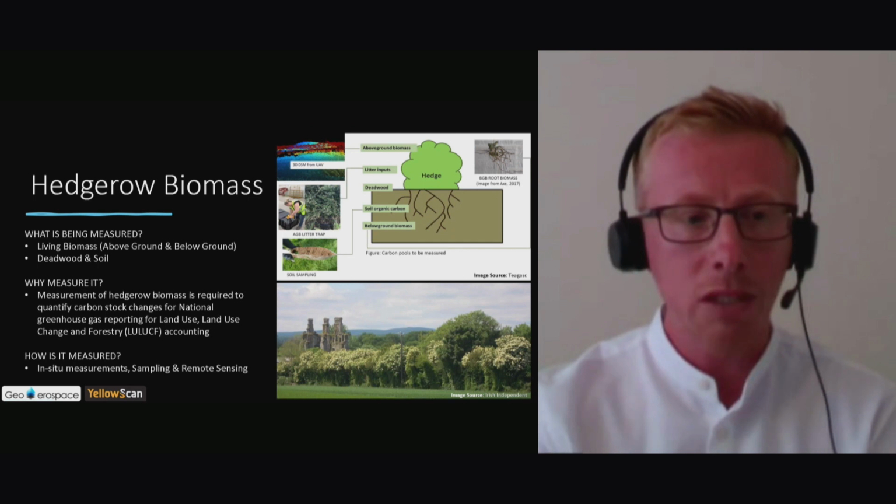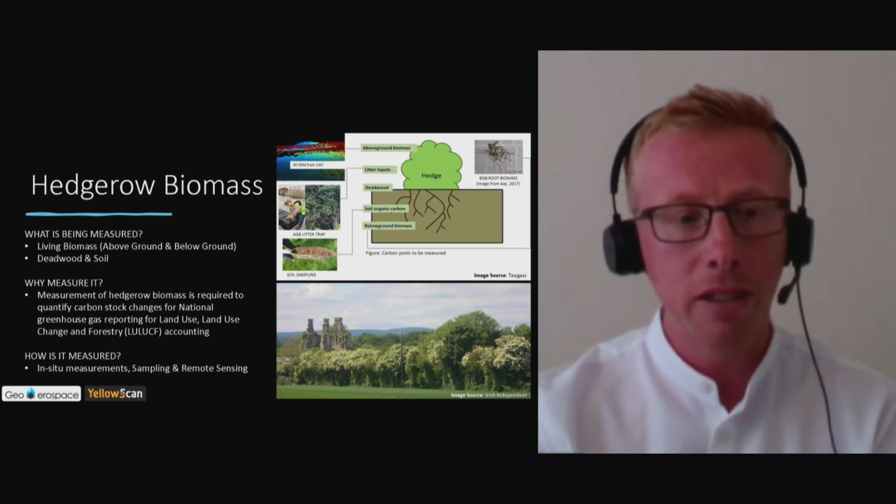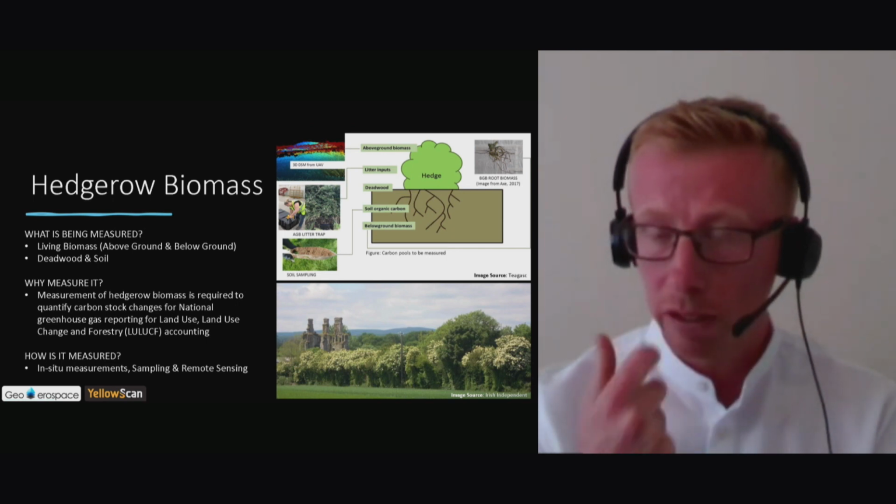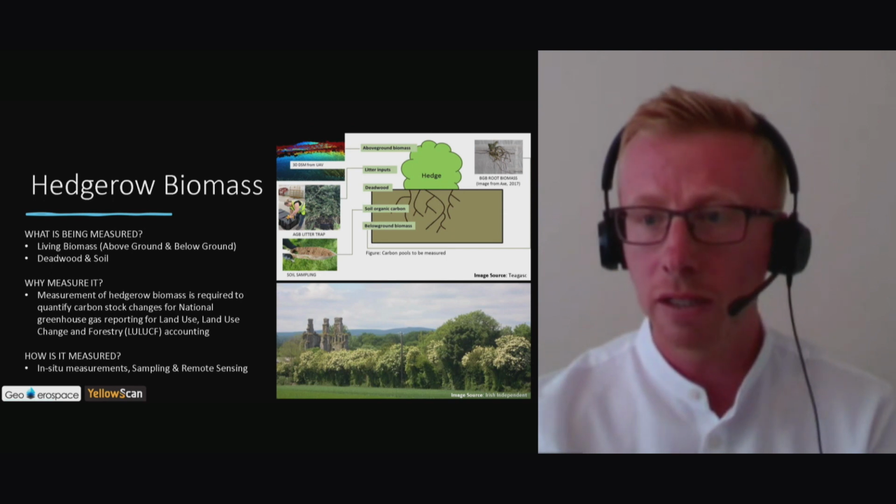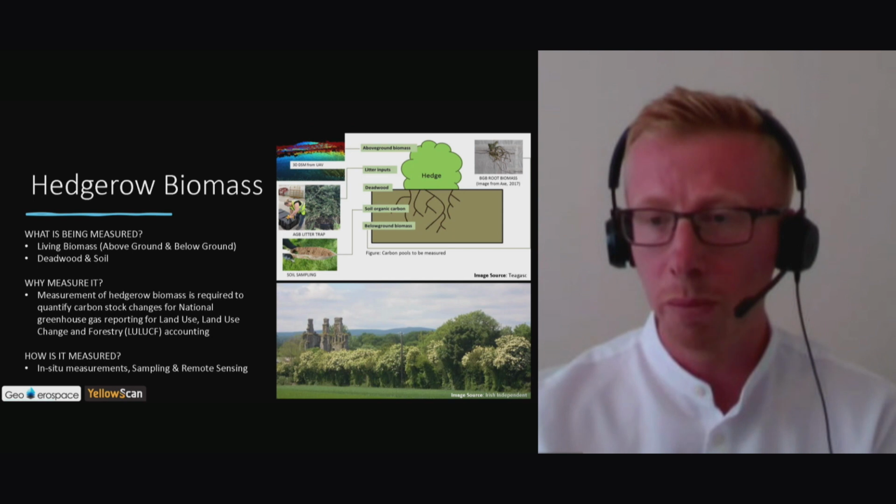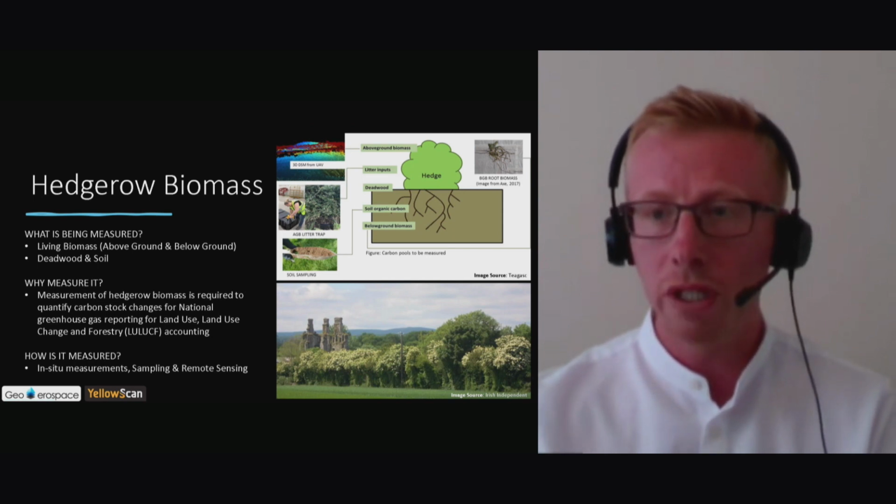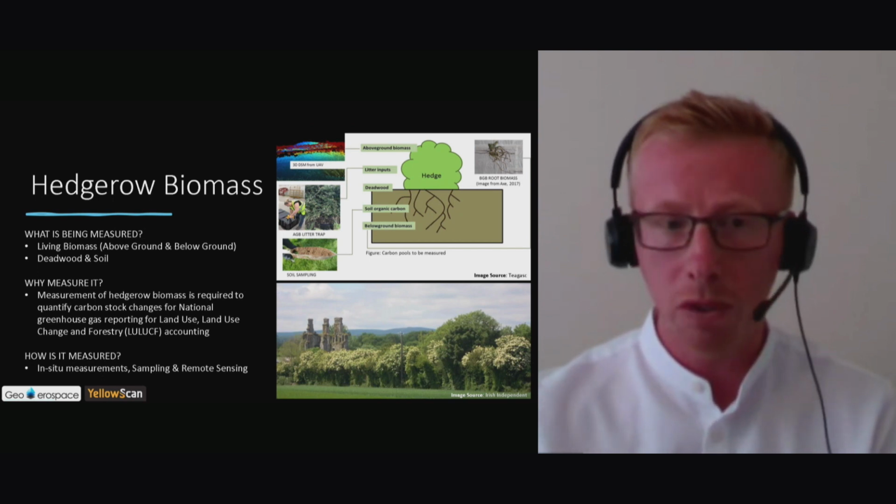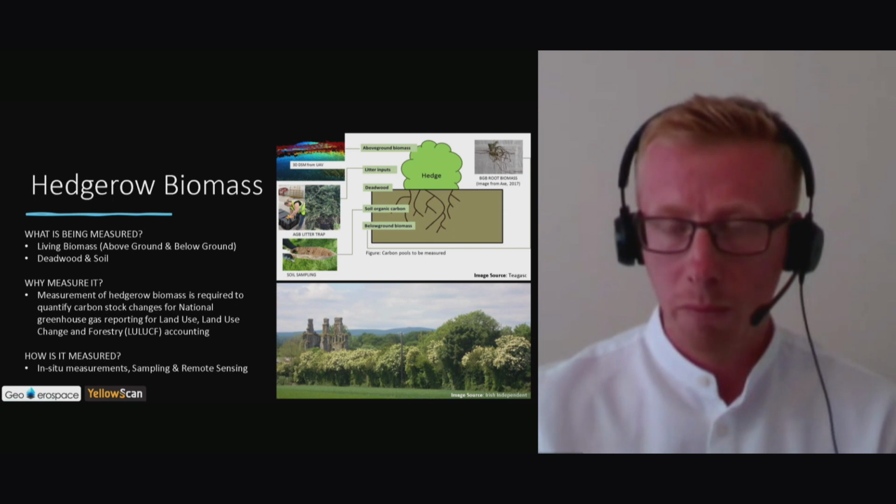So I guess, what has been measured? Biomass is living biomass, dead wood, and soil. And there's above ground and there's below ground. The diagram on the right summarizes that quite well. You'll see the bit we're interested in is that hedge on top. So everything above ground, that living woody structure that's above ground, can be measured. But it comes with a whole host of problems and challenges.